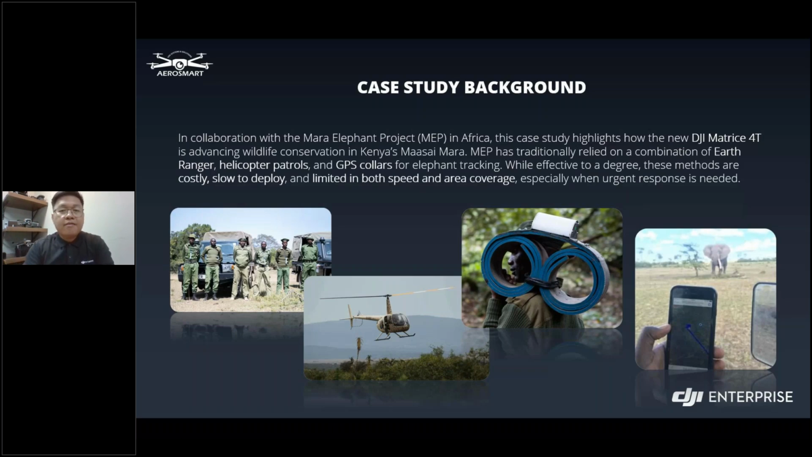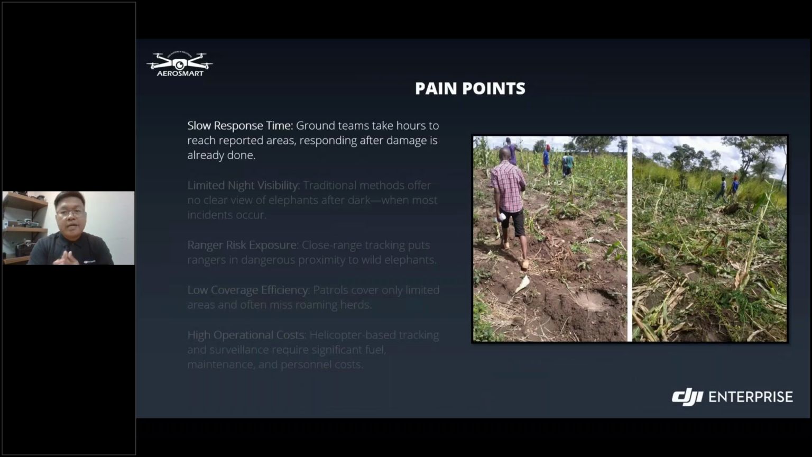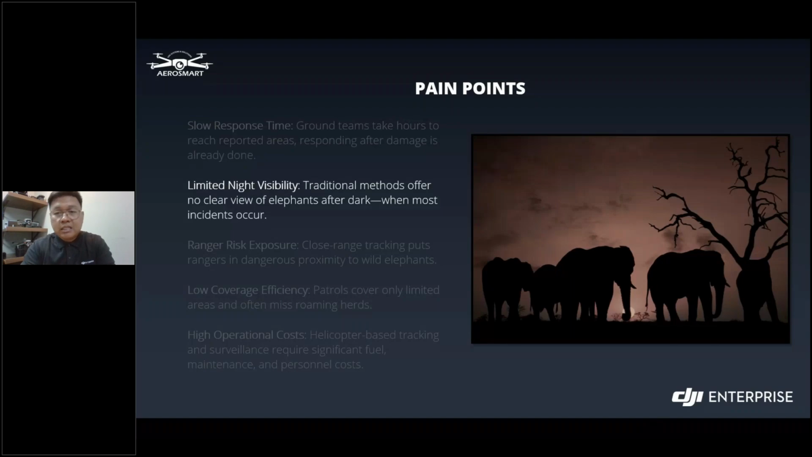So first, we have a slow response time. Ground teams may take hours to reach reported areas, responding after the damage has already been done, as you can see on the screen. Next, we have limited night visibility. Since elephants are gray in color, they are hard to spot, especially at night. Traditional methods offer no clear view of elephants after dark, when most of the incidents occur.